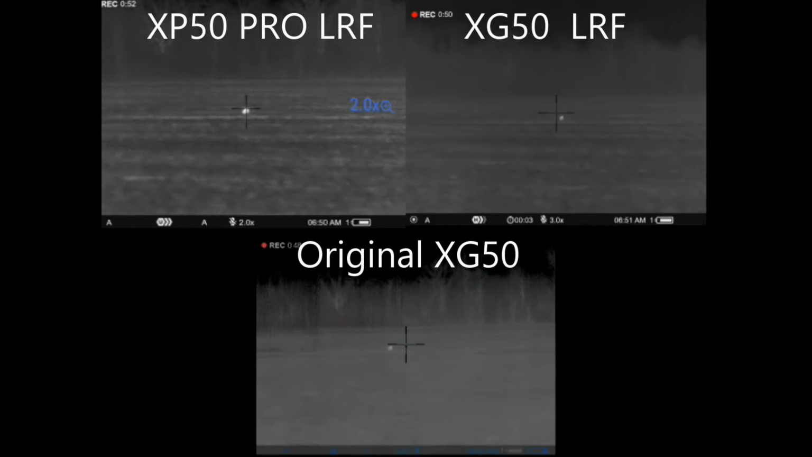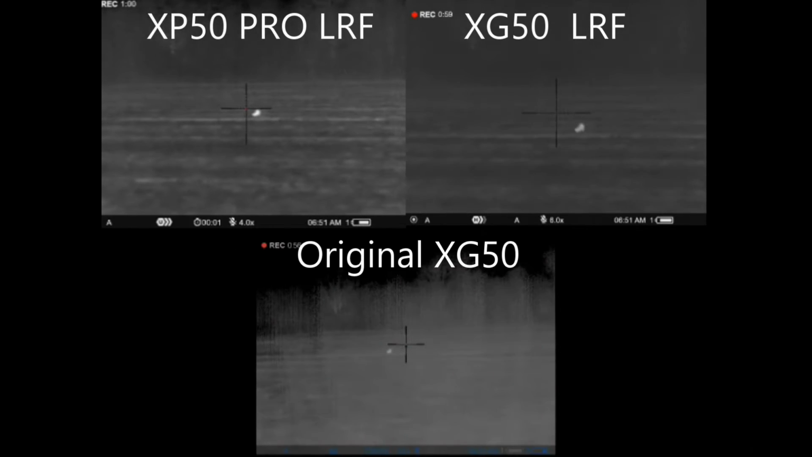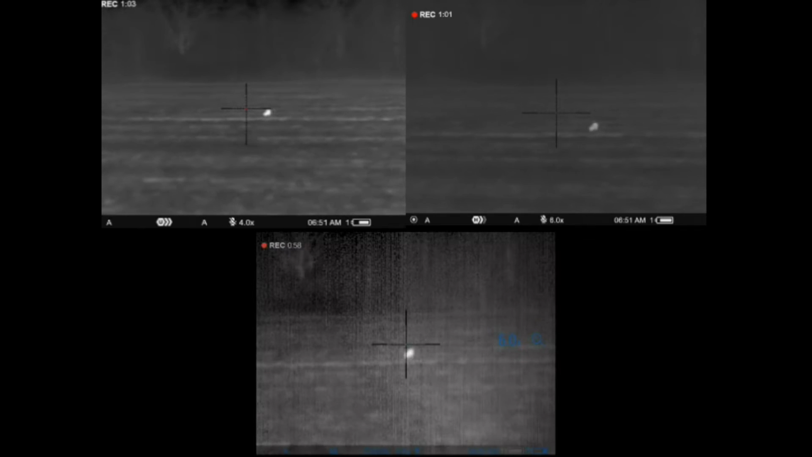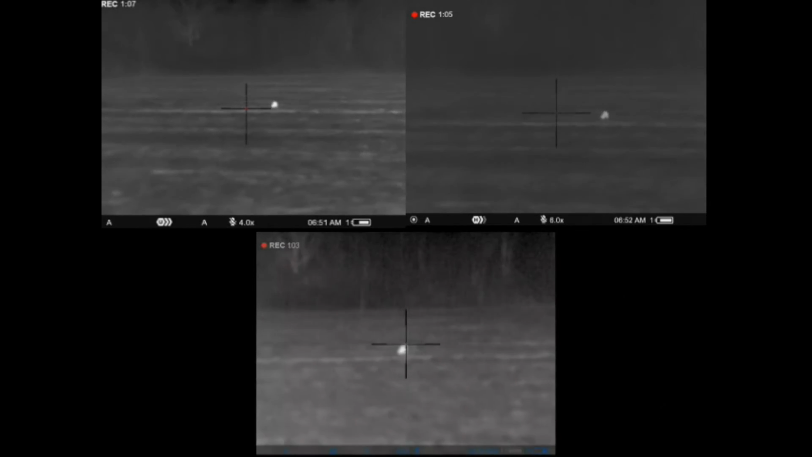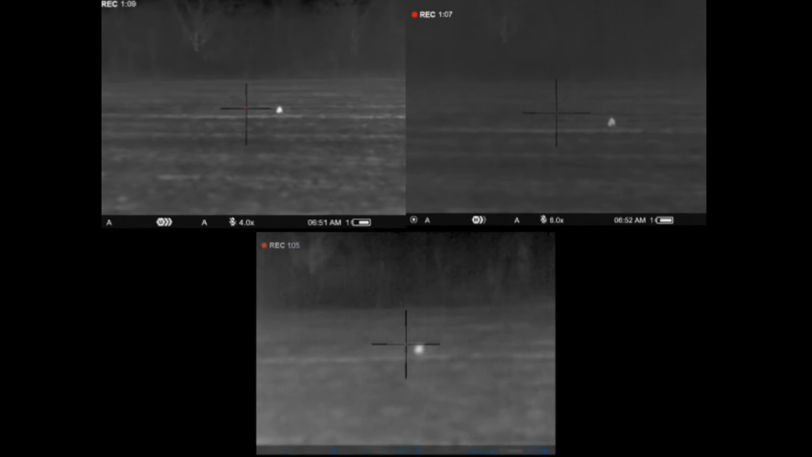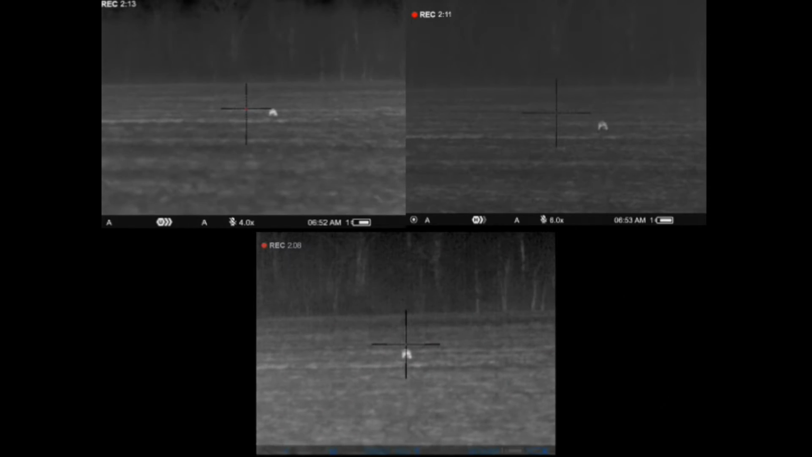Okay, we got a raccoon out here. He's a couple hundred yards out there. And basically, I just wanted to show you kind of the zooming amongst the units. You can see here the conditions were really, really tough this night. We had been about 3 or 4 days in a row with no sunlight, and it had been really, really overcast the preceding day, and we had had a lot of air moisture that evening.